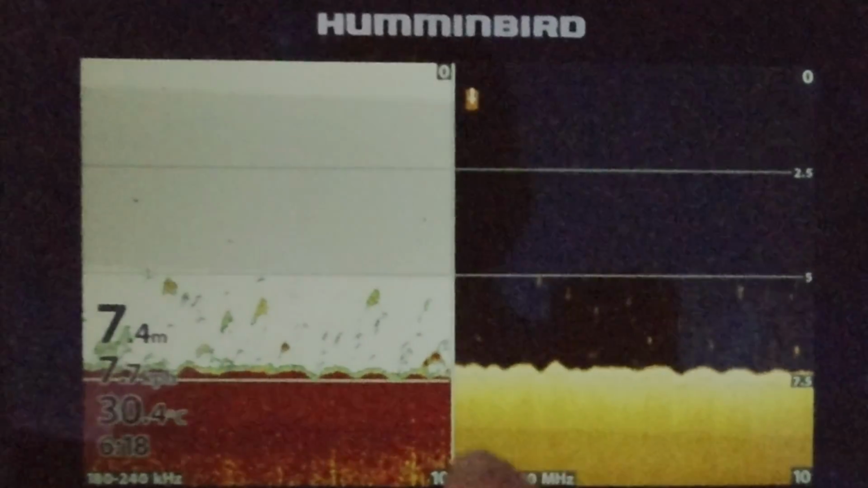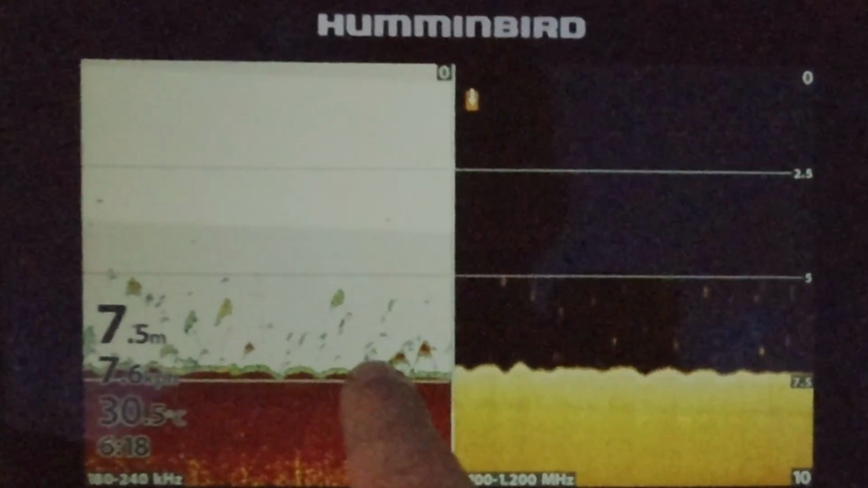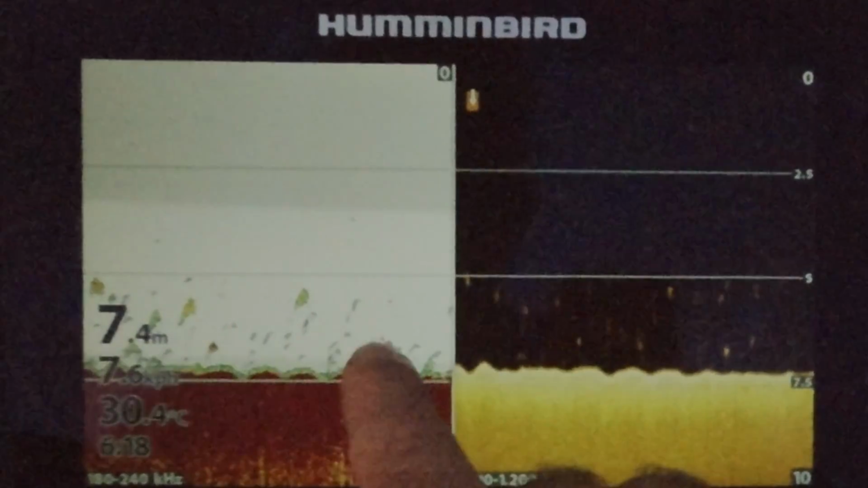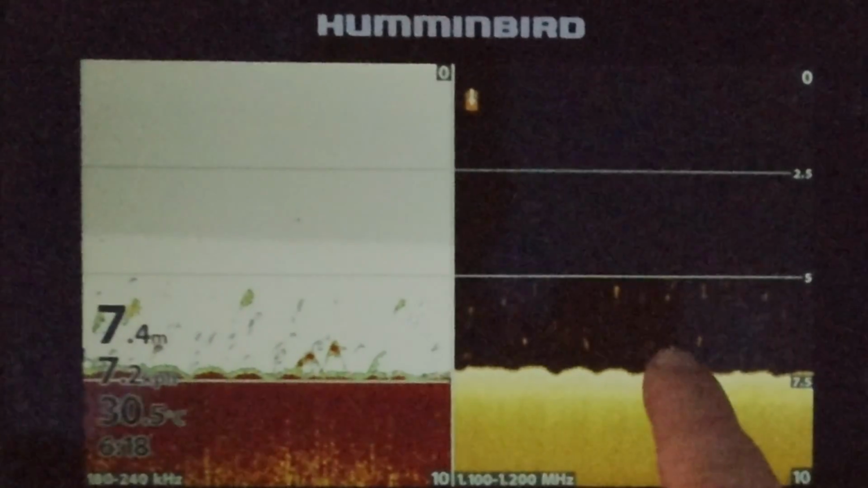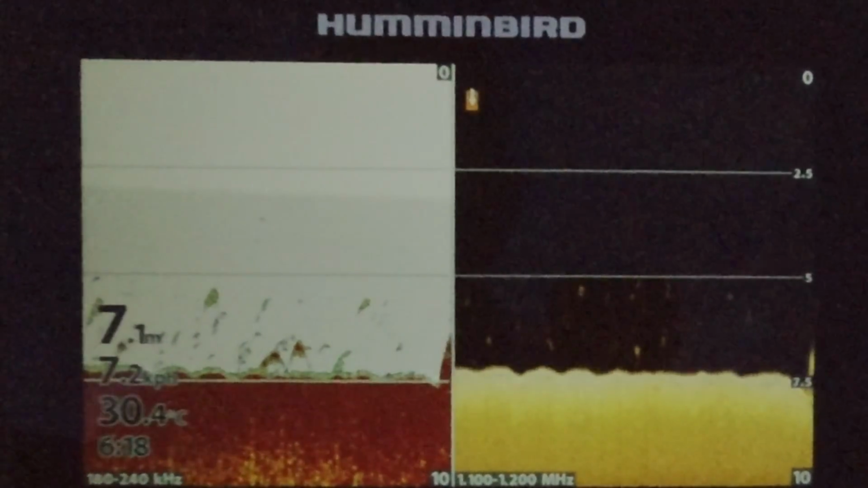So we're at a bit of reef here where on the 2D sonar, I've got some good fish sitting on the bottom here. And I know they're good fish because they're arch shaped, but they've got a lot of red in them. So that's a really solid return. So it's not a piece of weed or anything like that. And they're just coming up as tiny little specks on the down imaging.